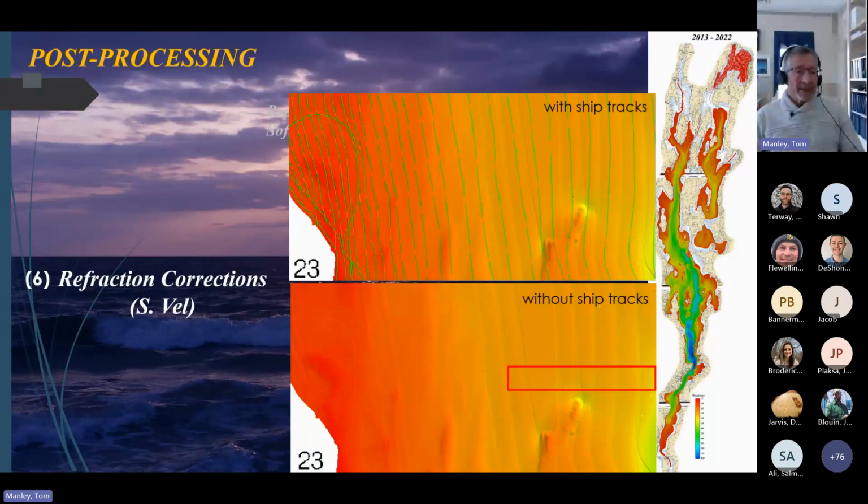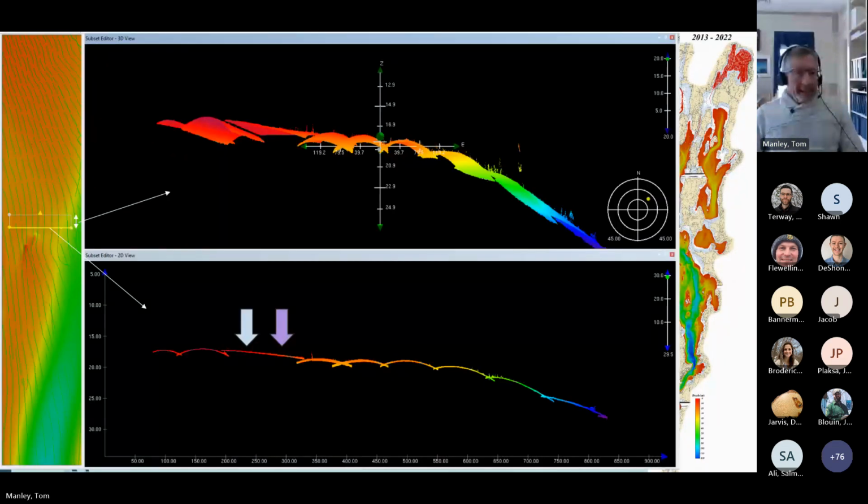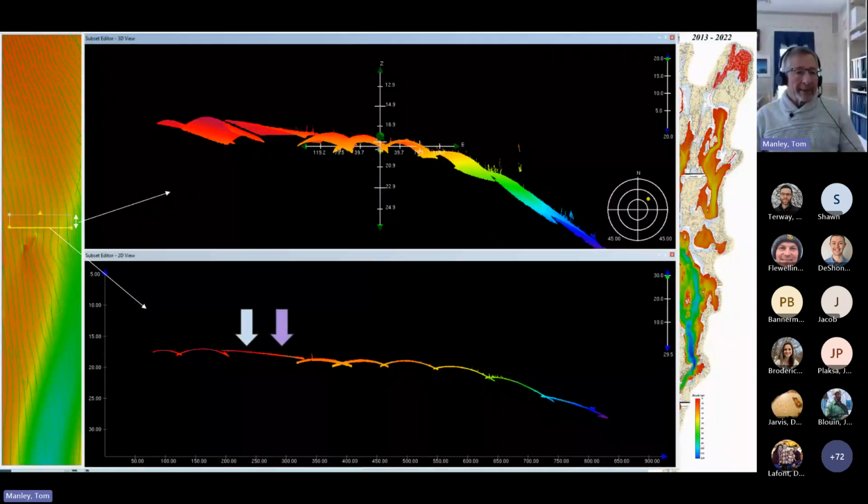If we take a cross-sectional view through a portion of the banded region, shown by the red rectangle, the 3D and 2D editors provide an exceptional view of the problems that refraction errors create. The left side of the image shows the location of the previously defined rectangle superimposed on the bottom bathymetry, even though incorrect.